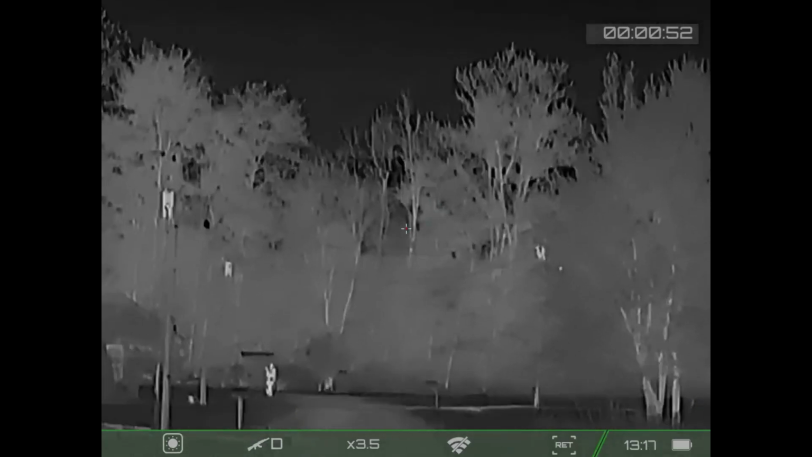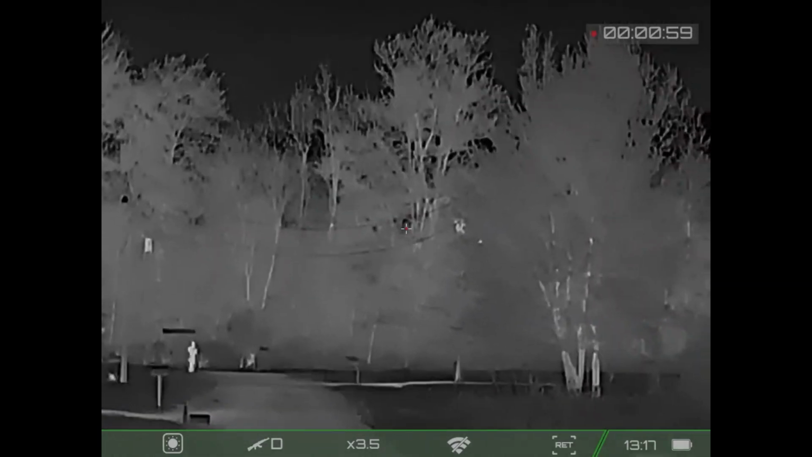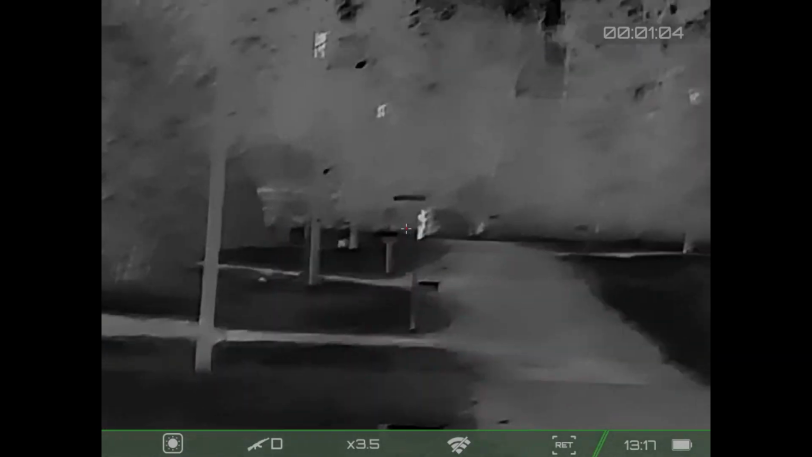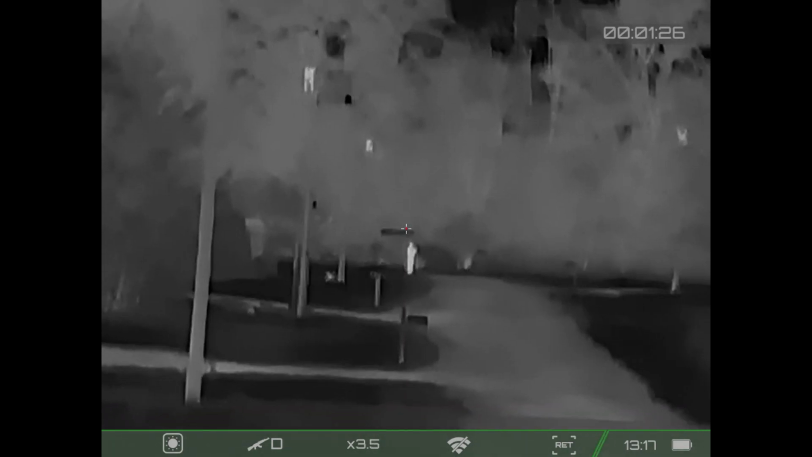and it's just amazing to me how much clarity this thing packs for such a compact unit. I mean, you can still see the heat coming off of the transformers on the power lines, the foliage on the trees. It's just remarkable. But let's take a look. There is 7 power and there is 14, and you can clean it up a little bit when you get into the higher magnification, but it is a little grainy when you get into the higher magnification. But I mean, that's kind of to be expected.